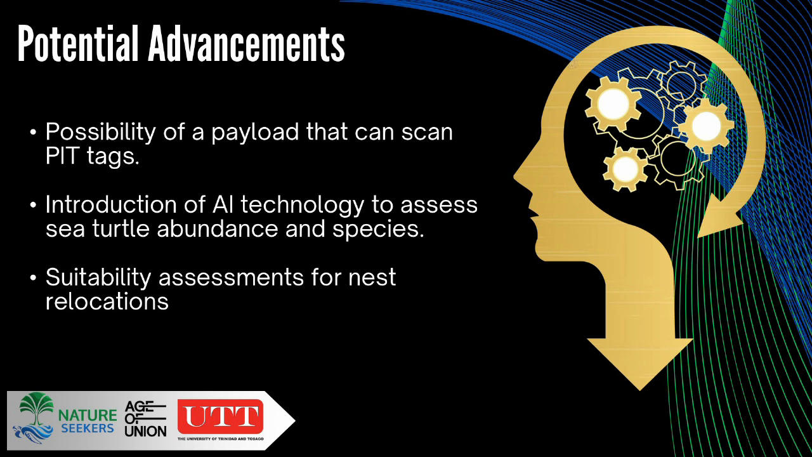So if there is AI technology that can be integrated to just pull out these counts, then that would take things to another level. And then there's the ability to do suitability assessment for nest relocation.